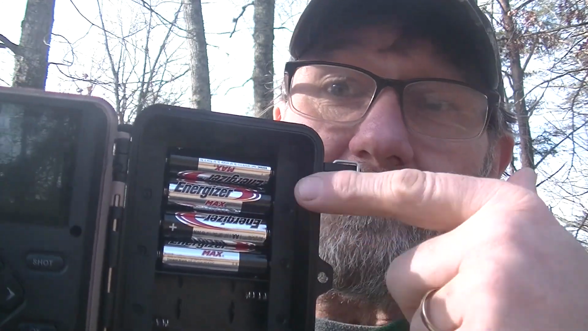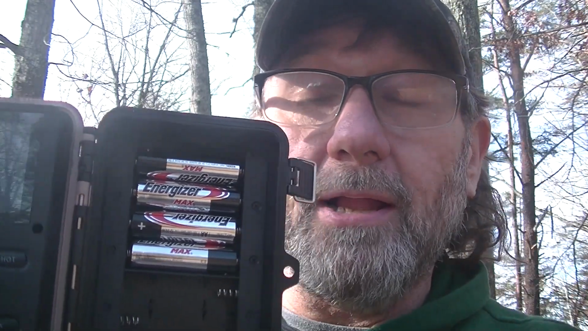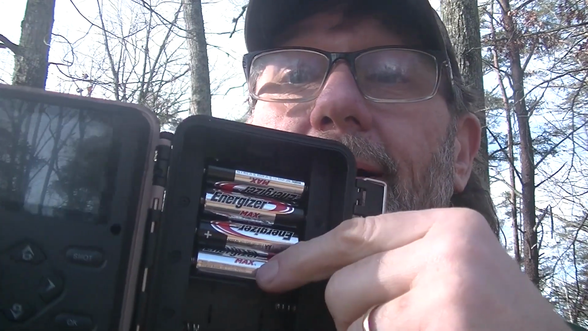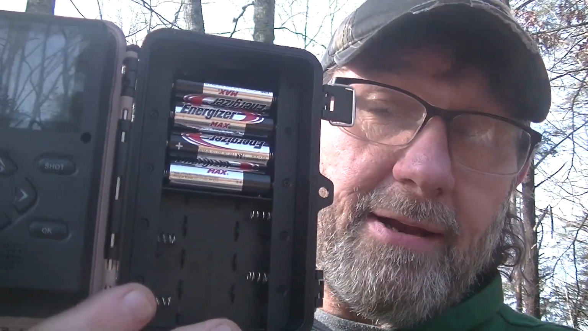Like I said, I like Energizer Max. I usually run them on all my cell cameras. I like to run lithiums, but man, them things are ridiculously high. And I guess if you're going to put it somewhere you can't get to for a while, it'd be good to put 8 in it. It's going to last a lot longer. Like I said, I'm just a 4-wheeler ride up here on the hill to get to this. So I do like that part about it.